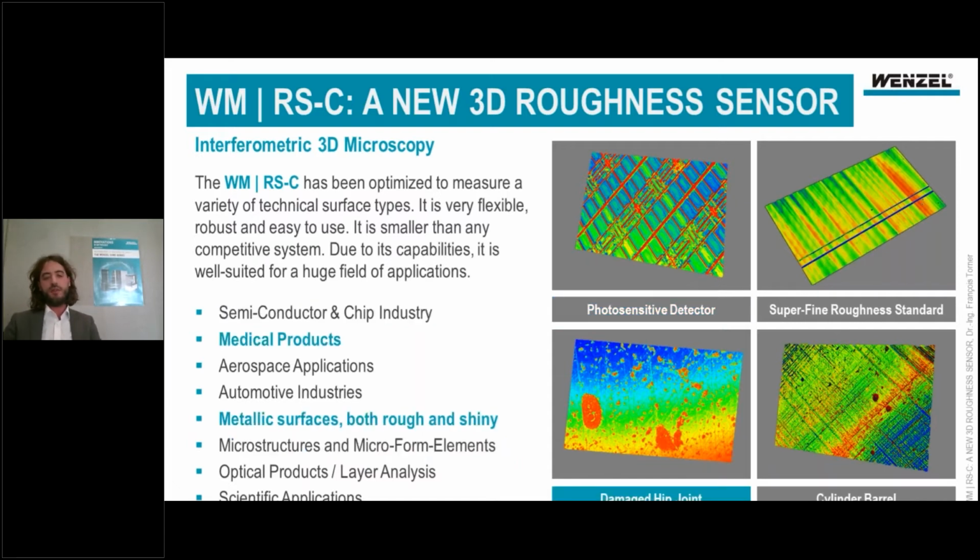Other applications come from medical products, for example, hip joints here or implants, or from the standardization field. So if you have scientific applications, you can use this sensor as a lab sensor as well. A very interesting application too, and of course, even in the automotive industries, if you want to measure, for example, function-oriented surfaces such as cylinder barrels, where you have those structured surfaces that have a certain reason, for example, to have some oil film upon the surface.